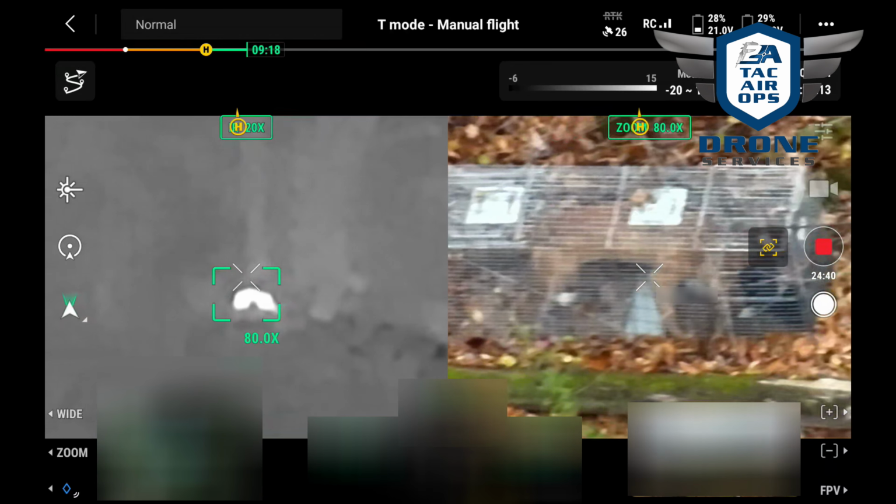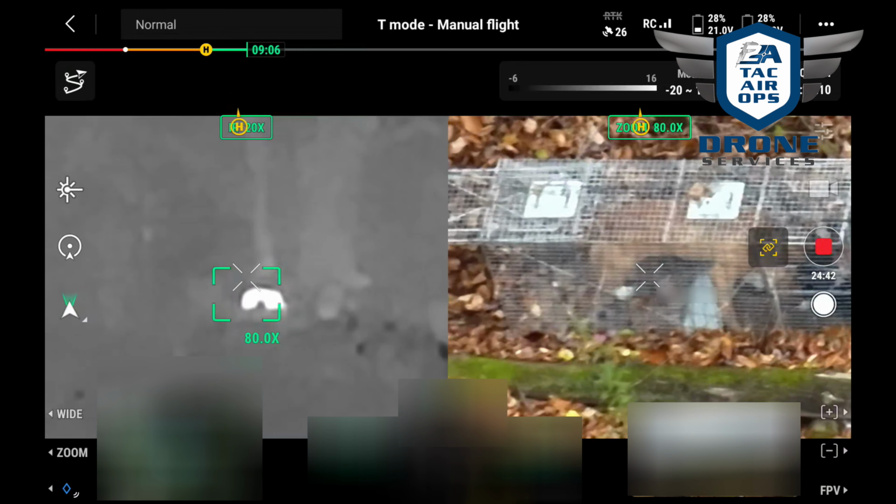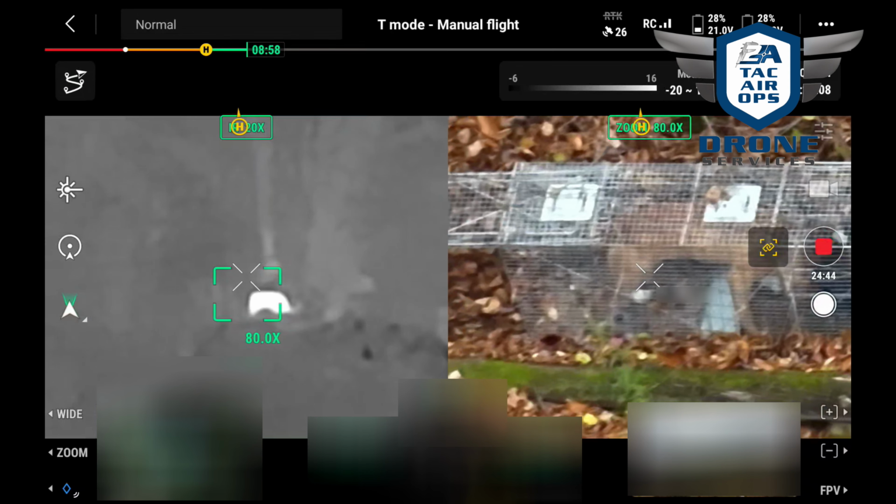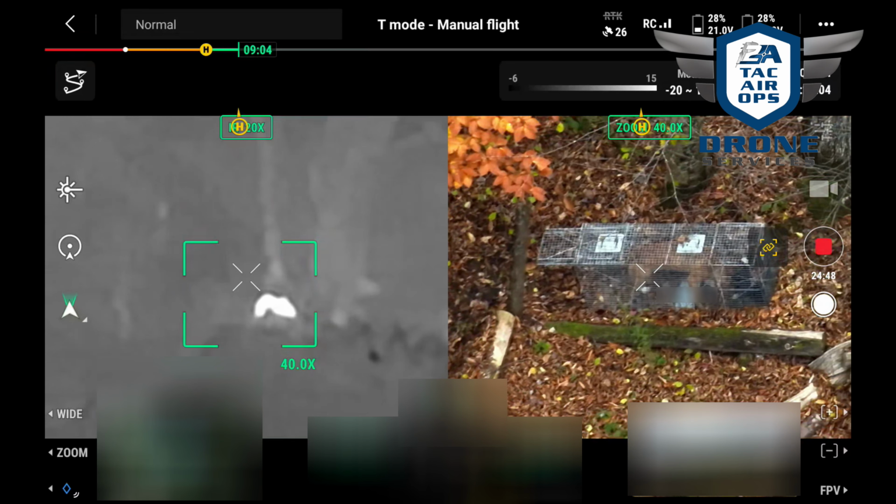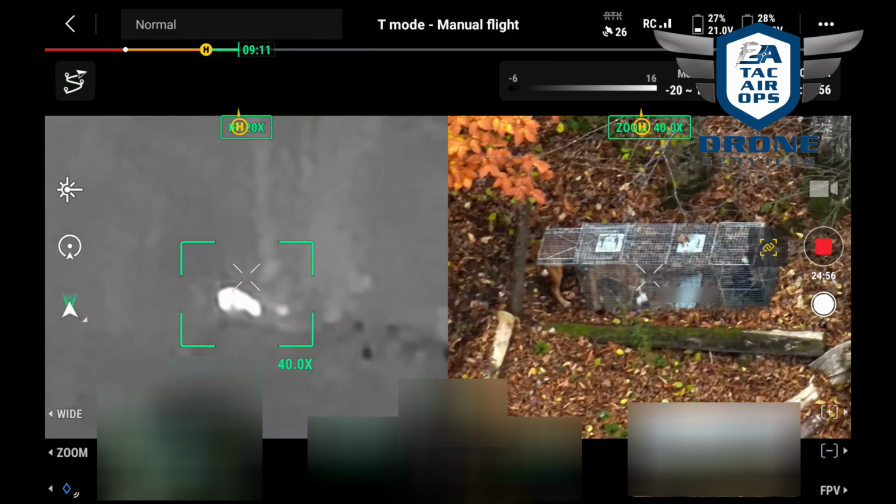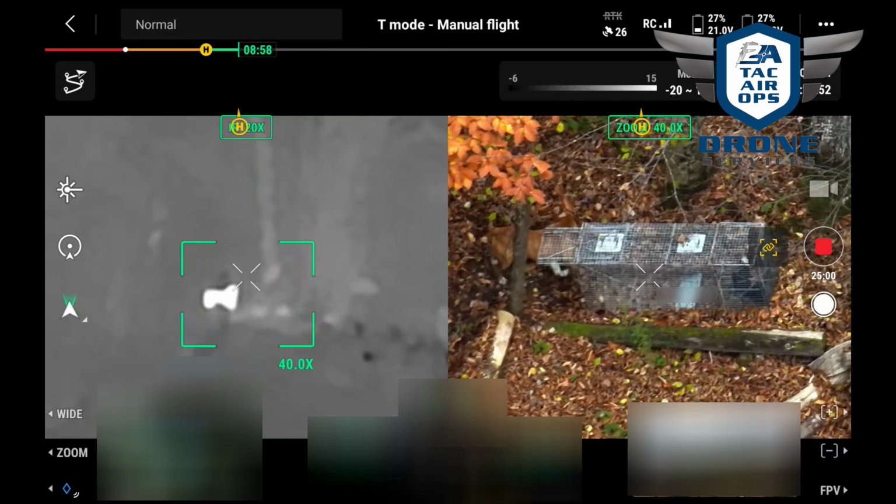So you need to be able to fire a projectile. I wish I could remotely trigger the thing. You're right. Oh, come on, baby girl. All right, she's backing out of the trap. She hears you. It did not trigger.